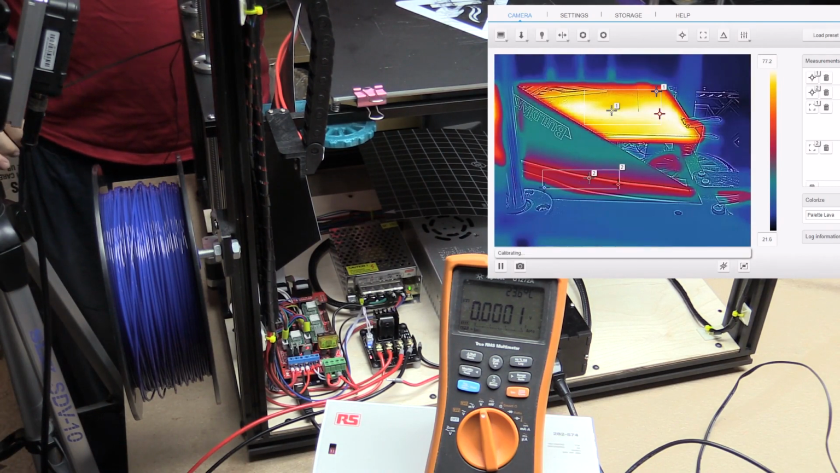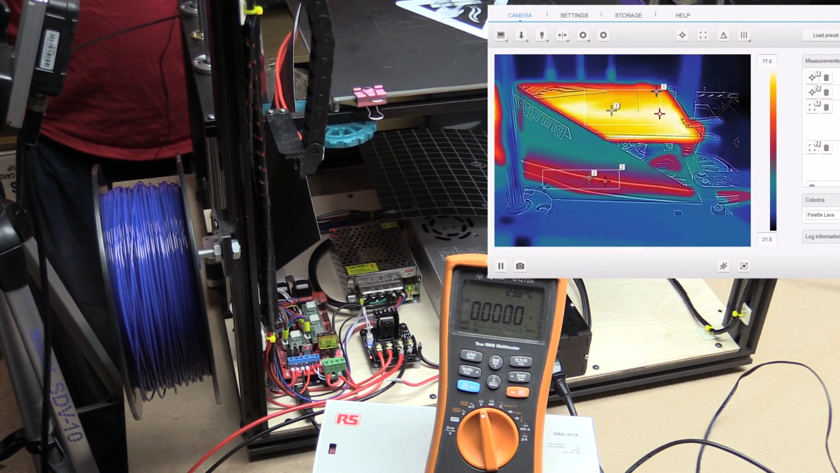So this is reading about 95, which actually correlates exactly to what the thermistor is reading on the bottom, which is saying 96, 96.